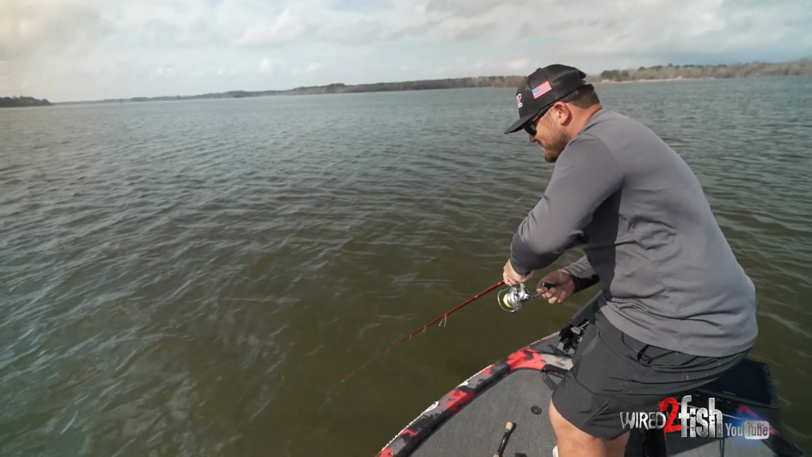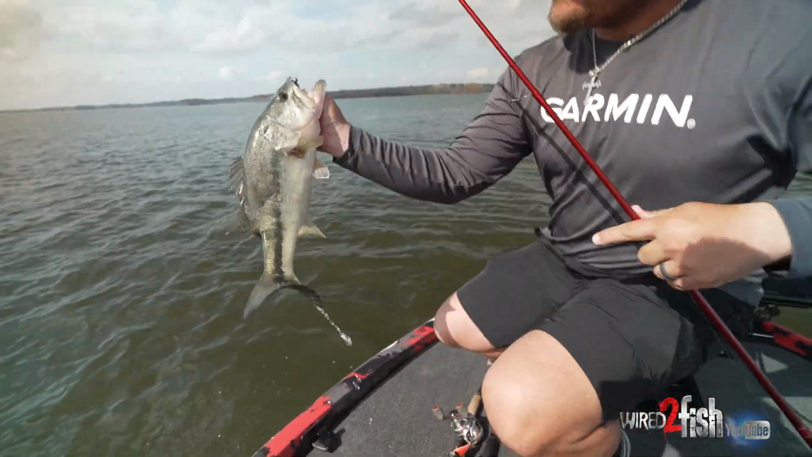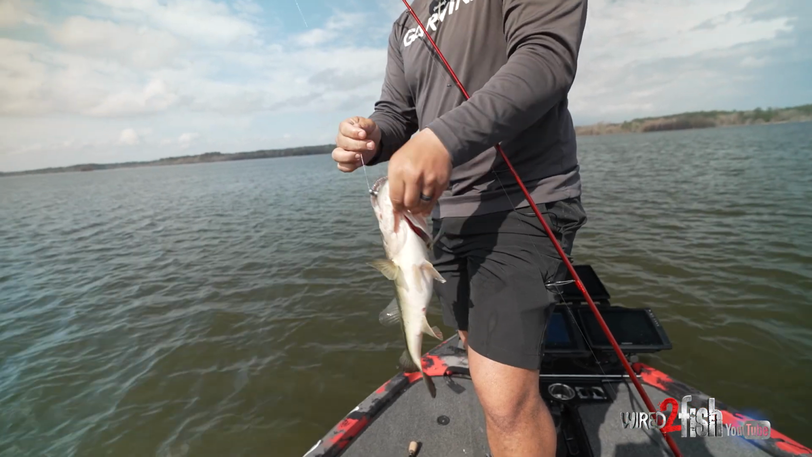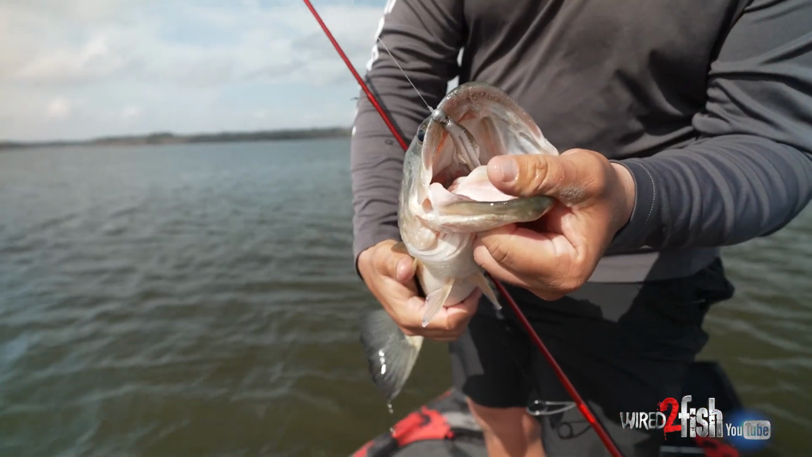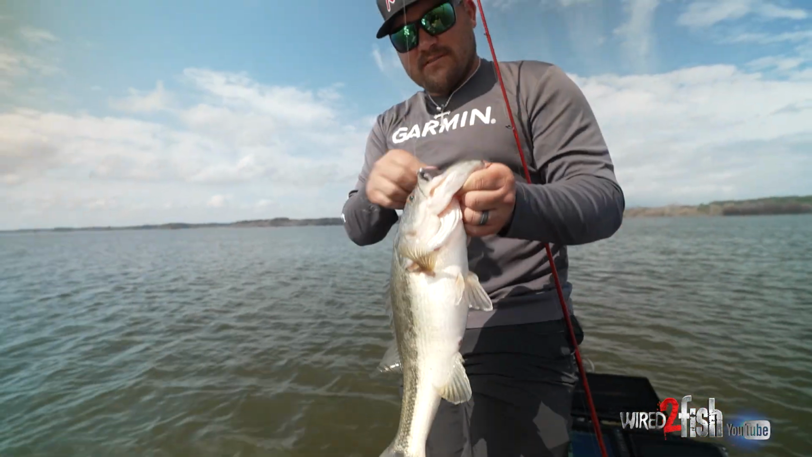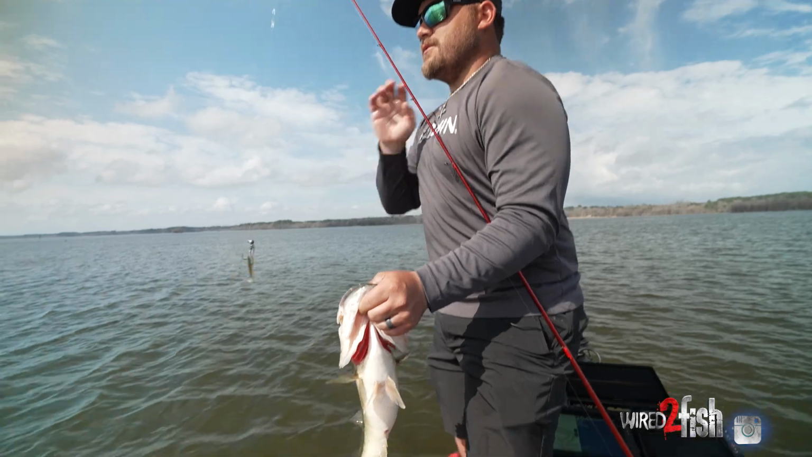Rocking shad. That's what you want right there. That's what we come to Toledo Bend for. XPS rocking shad. Man, beautiful fish. It's out here suspended. There we go. It popped out.